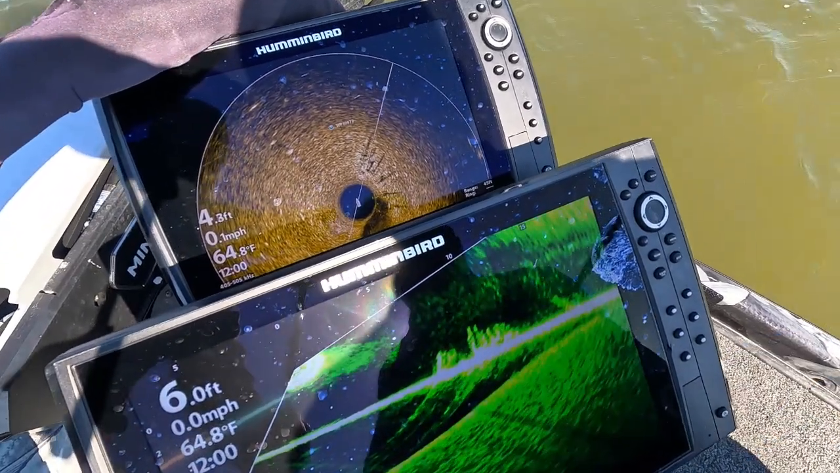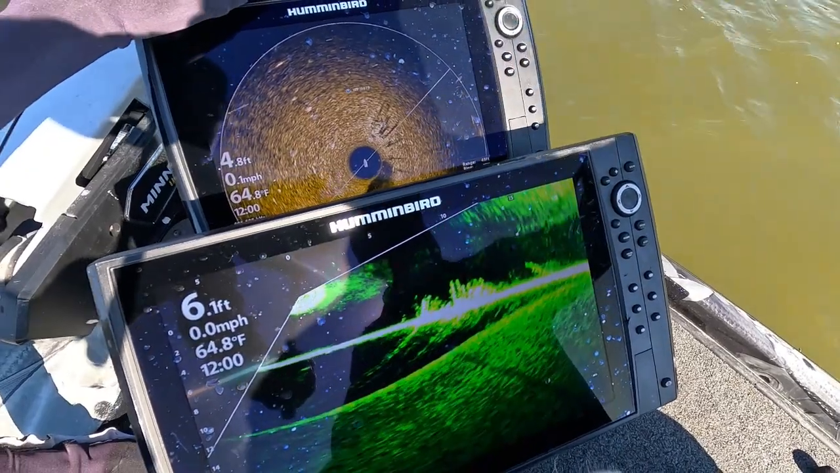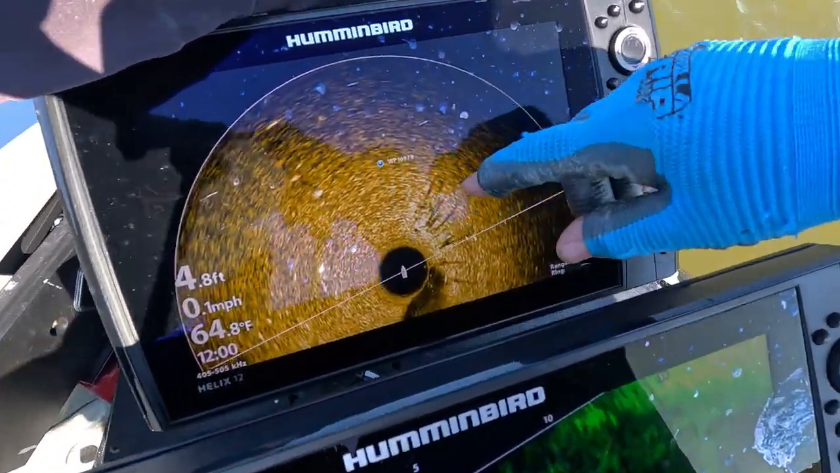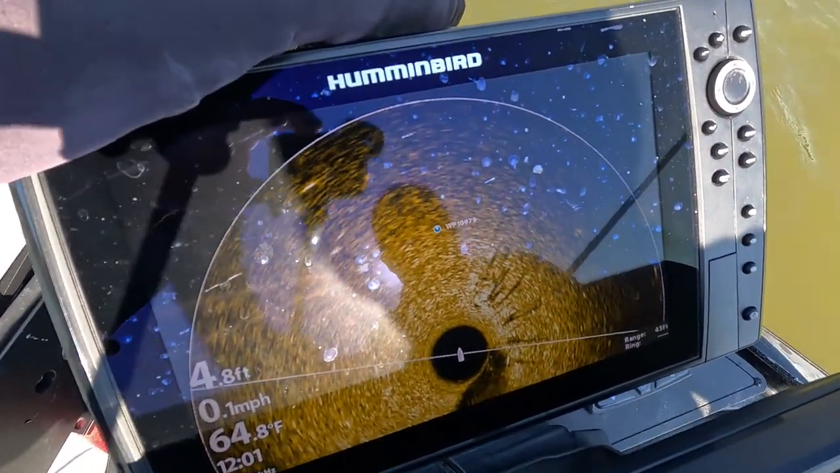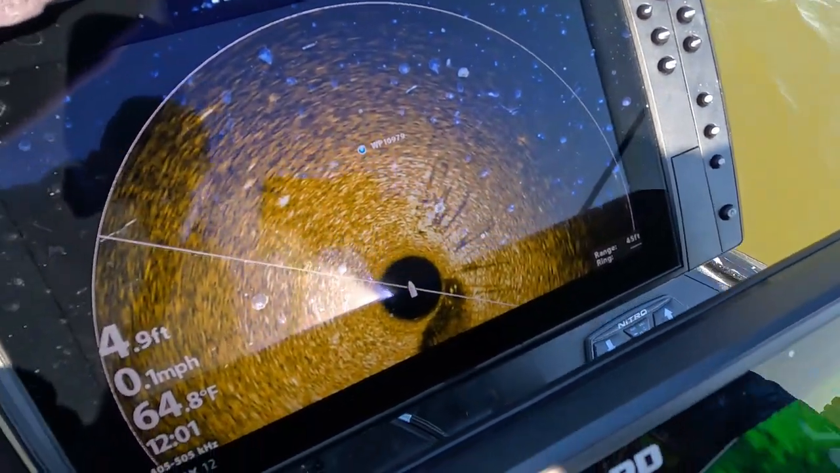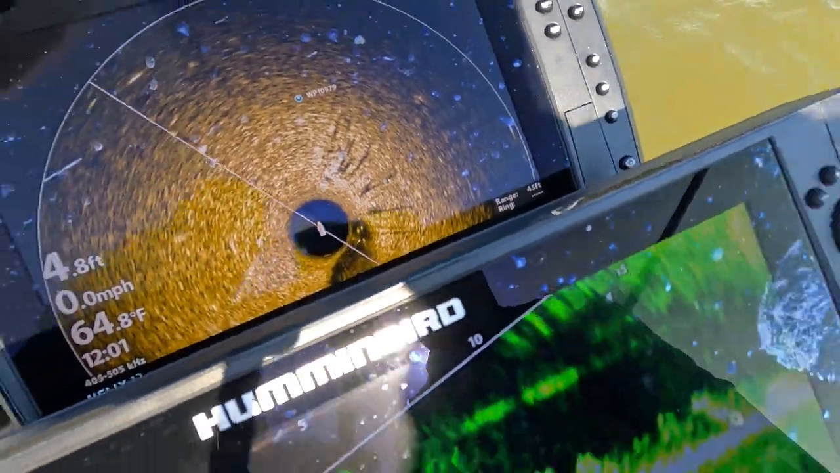So I'm going to put this on target lock, and you see that now, that target lock is pointing in the general direction. And if you look on the 360 here, see those long kind of shadows there? Just because of the radius, we're sitting right beside a stake bed. And that's the shadows from those stakes. So now we're going to see if we can't draw some fish out of there.